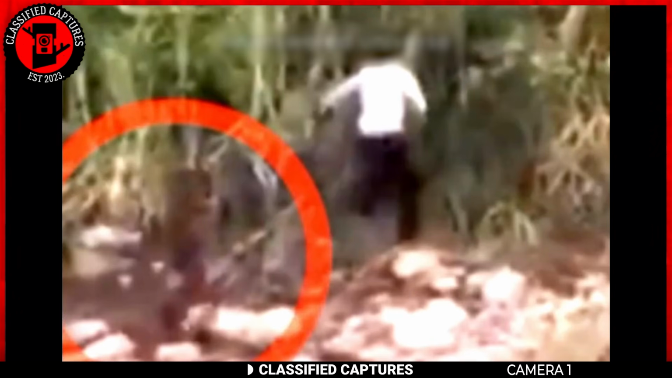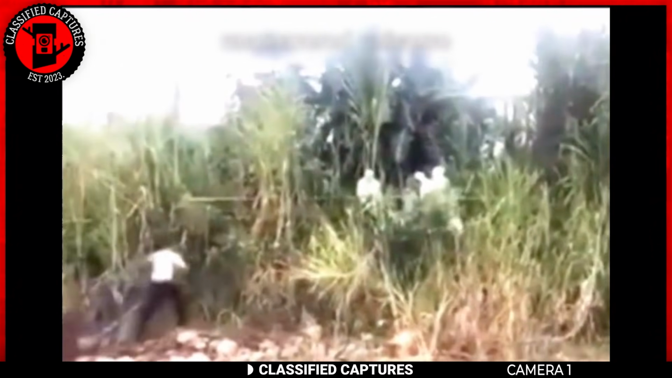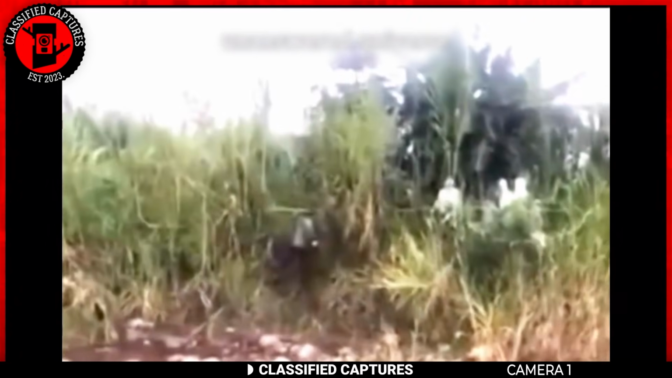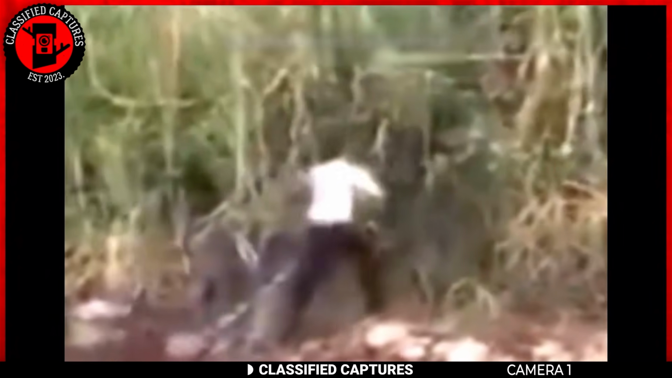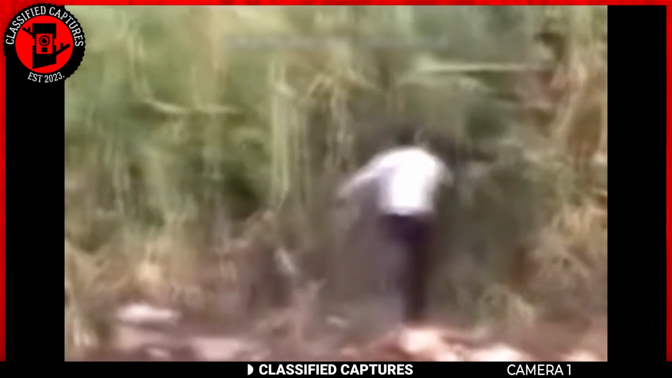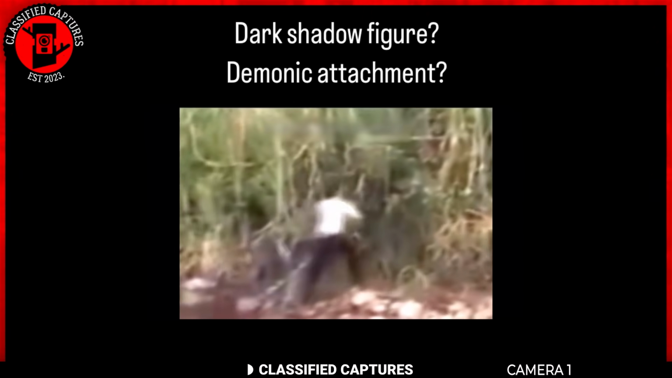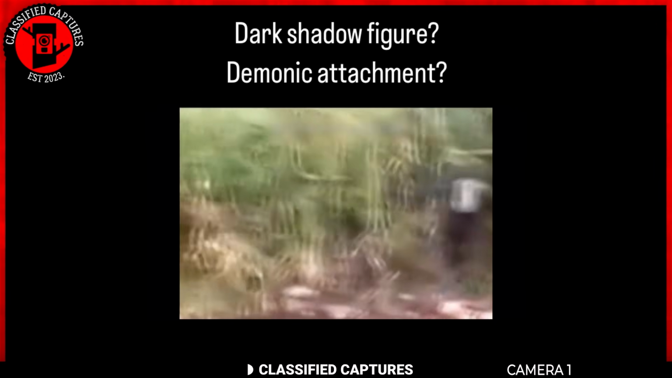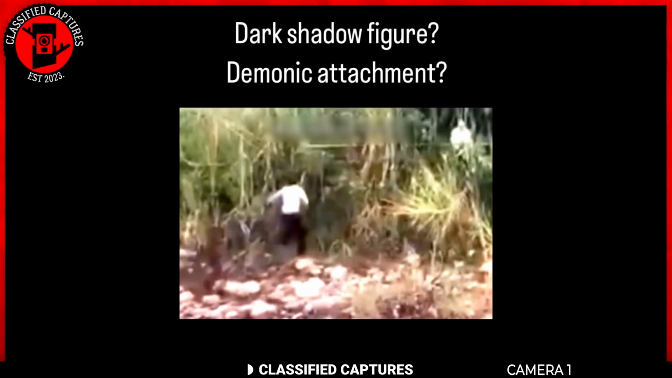I'm not exactly sure where this is, but in the clip we see a man moving through some bushes where out of nowhere a dark shadow comes out. And well, I'm not exactly sure what it does, but it appears to jump onto the man and then disappear into the bushes. I want to call this a shadow creature, but Aaron, our in-house conspiracy theorist and all things paranormal, believes this might actually be a demon.